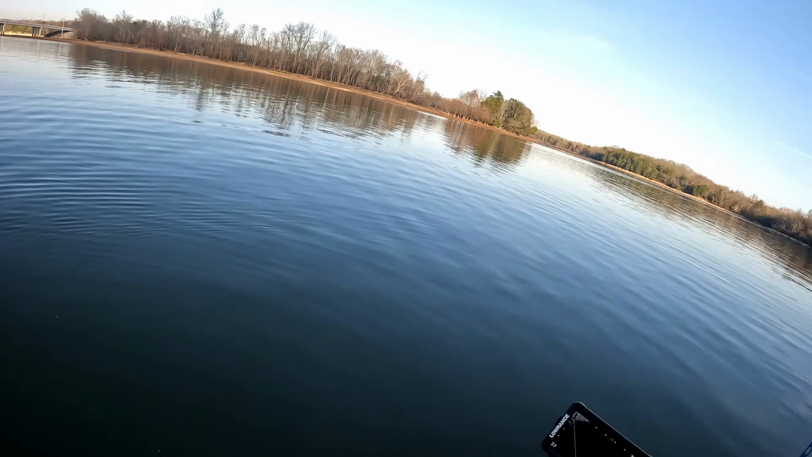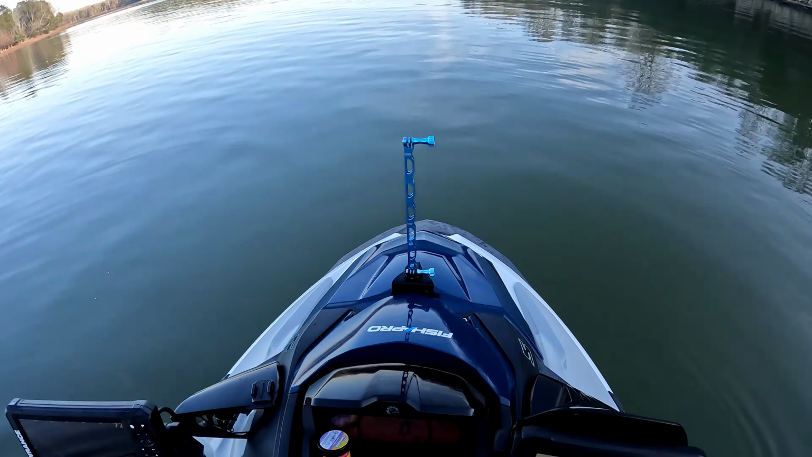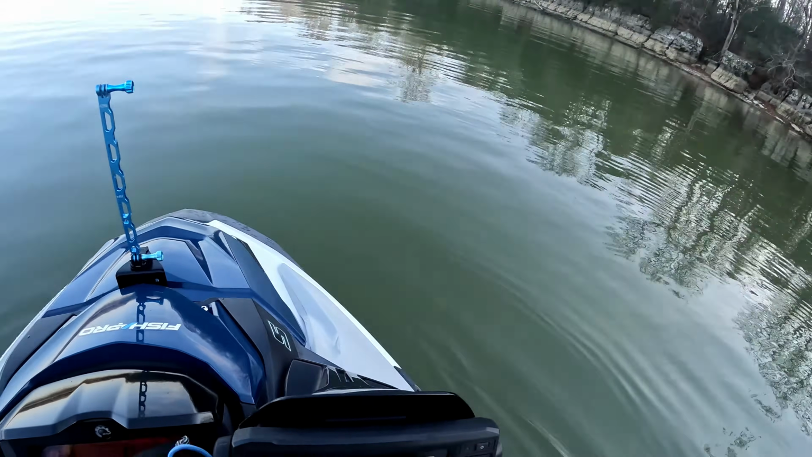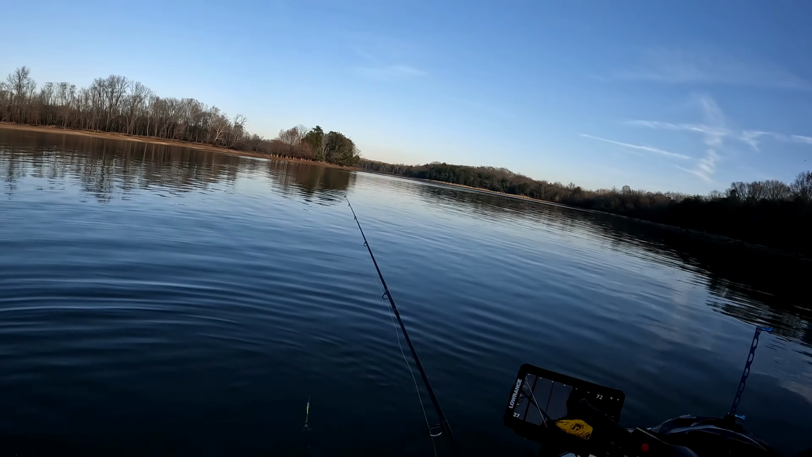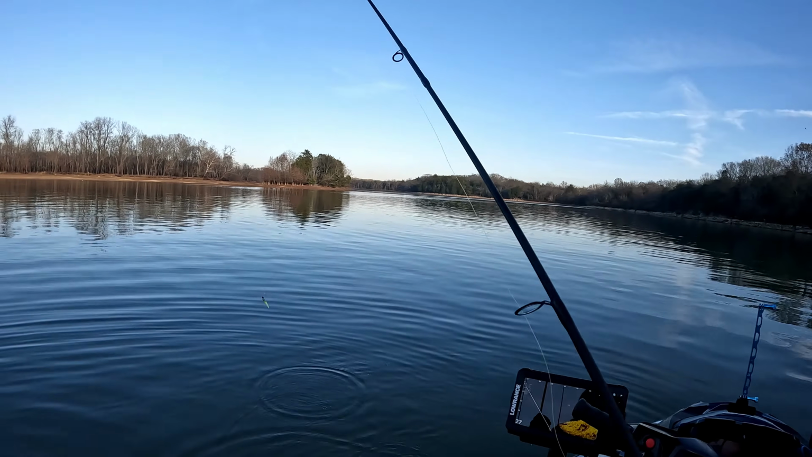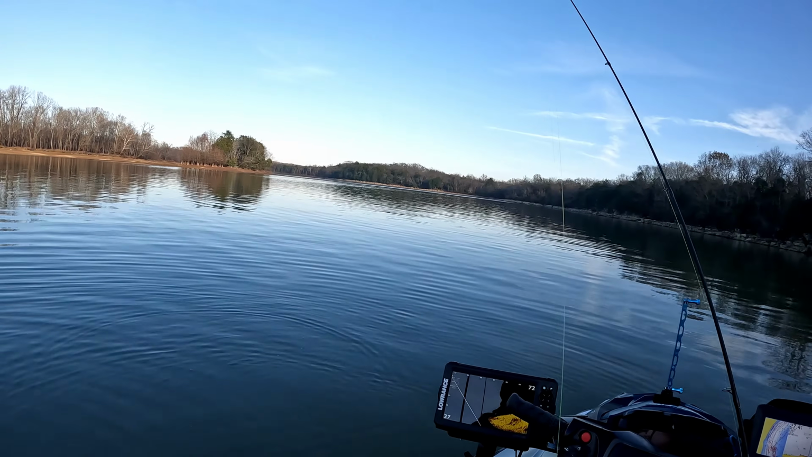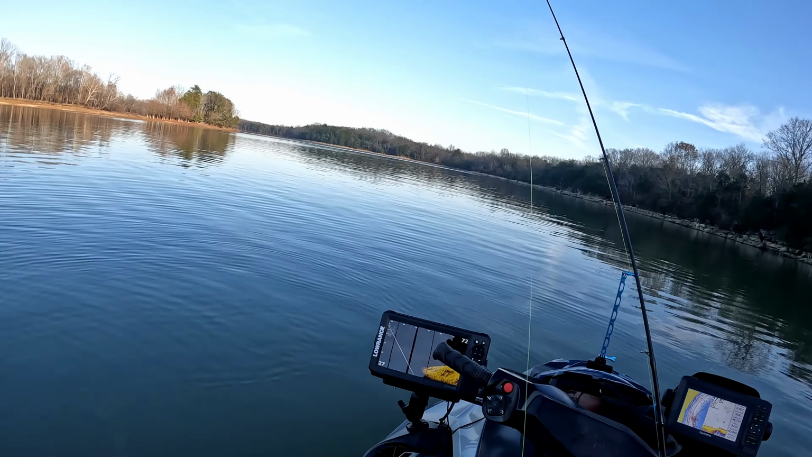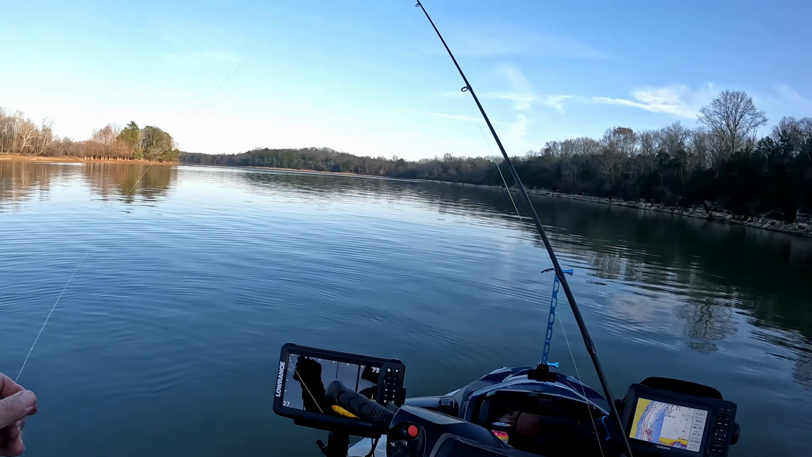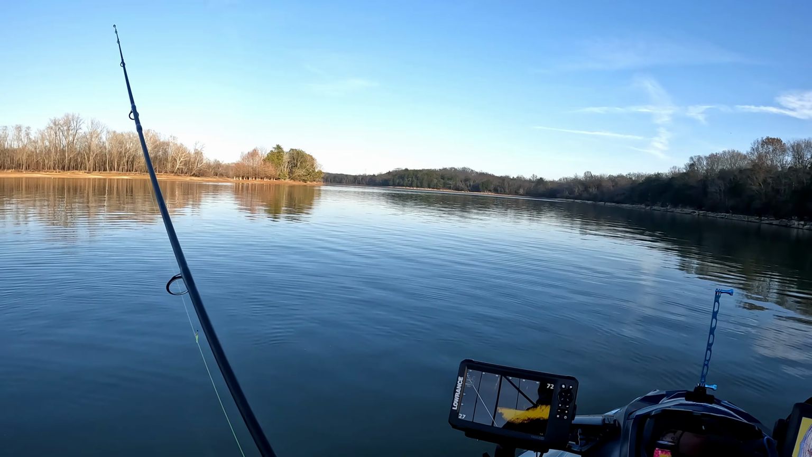First cast, right on that tree, with a crappie bite. All right, let's try it again. Maybe we got lucky. We just found a hungry one. Probably all hungry right now. My hands are freezing. Okay, 40 feet out. Let's see where they're at now.